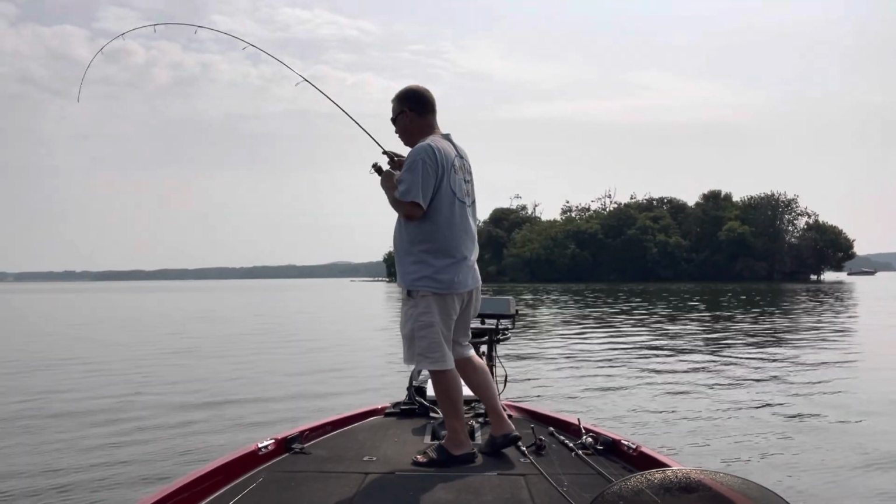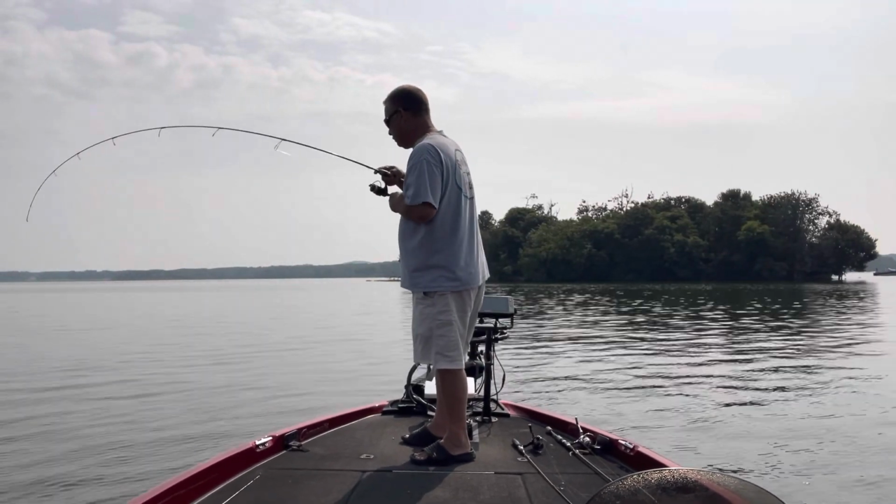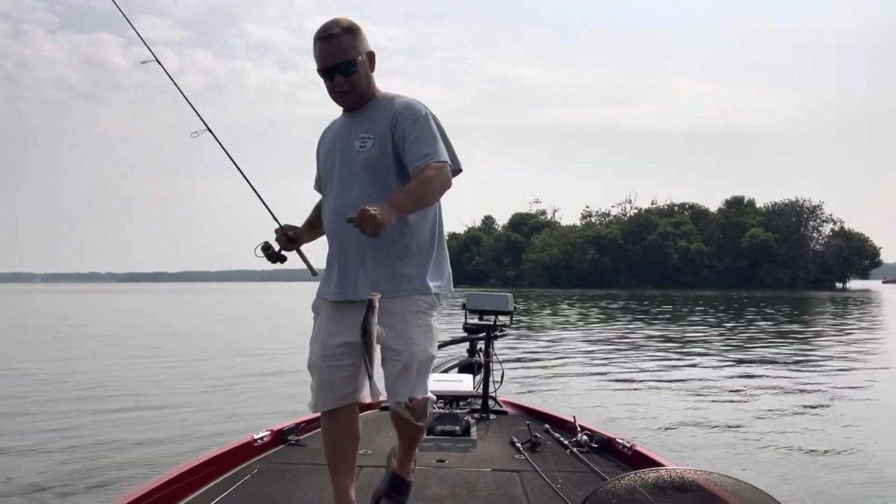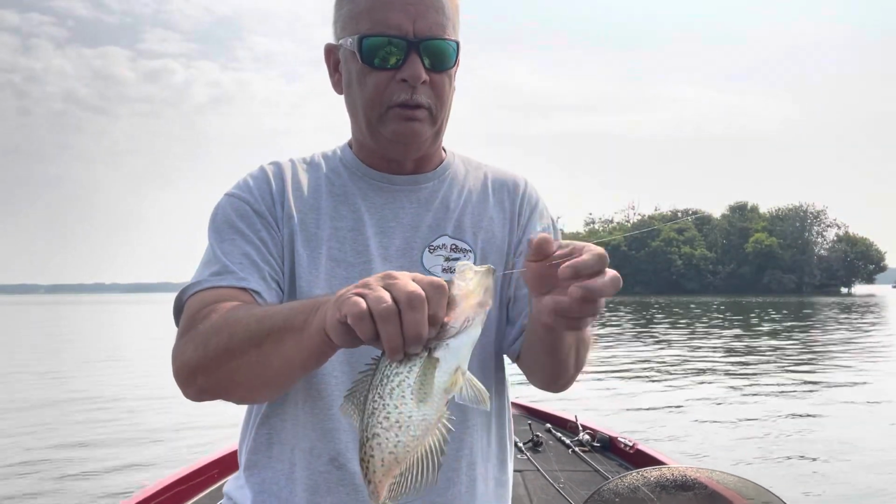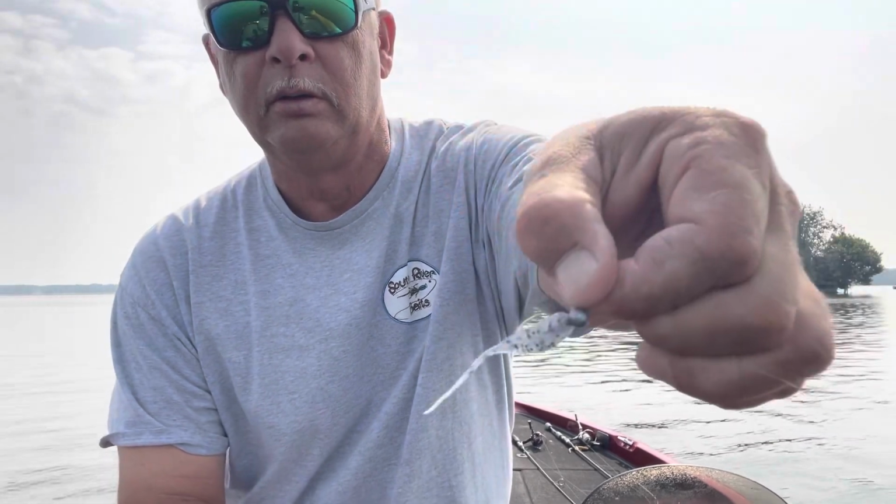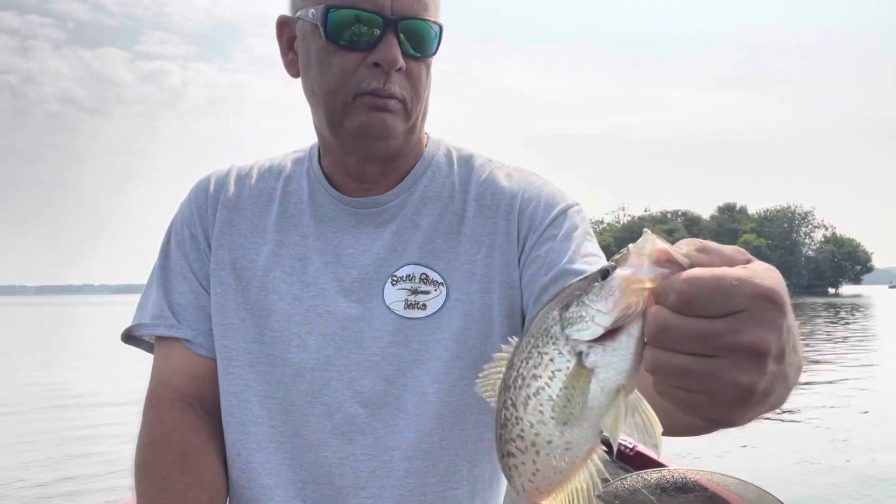Good fish too, y'all. Good fish. Feels good anyway. He's a good one. He's good and thick. He's still kind of small though. Man, he's thick though. Well, there you go.